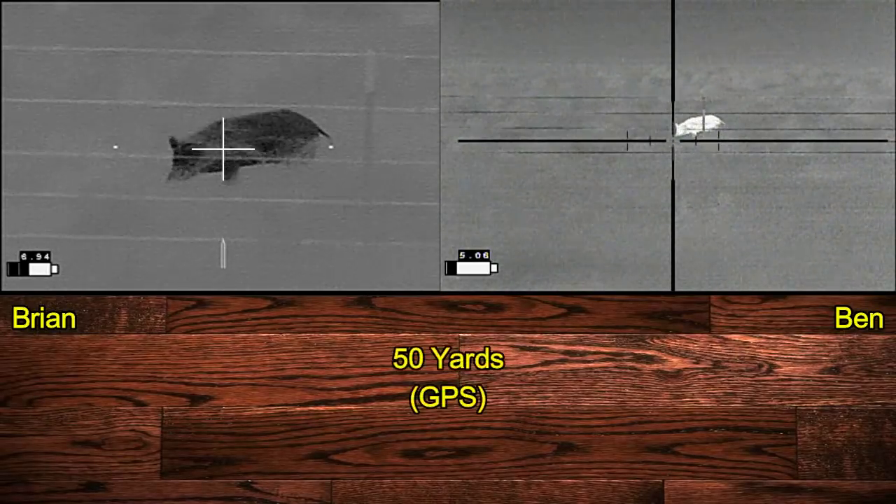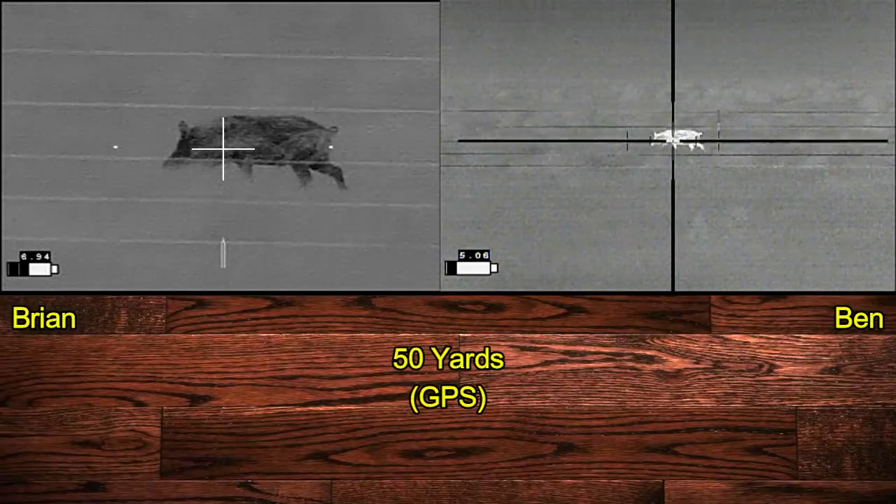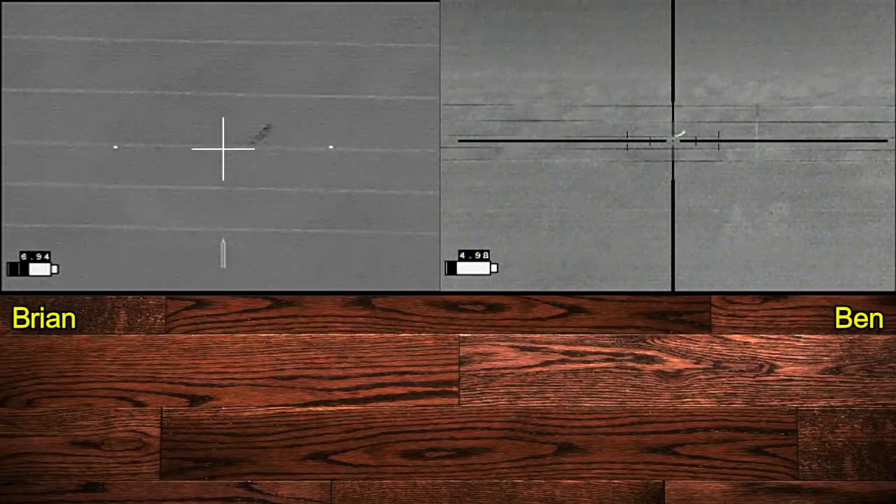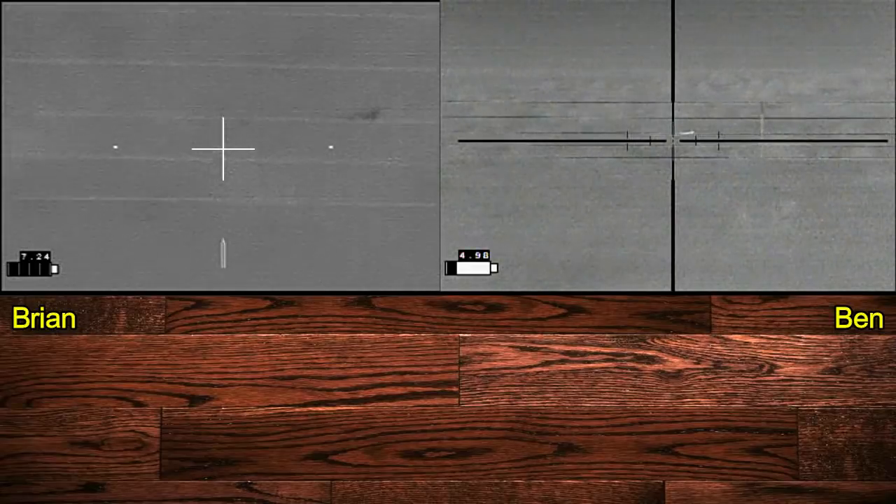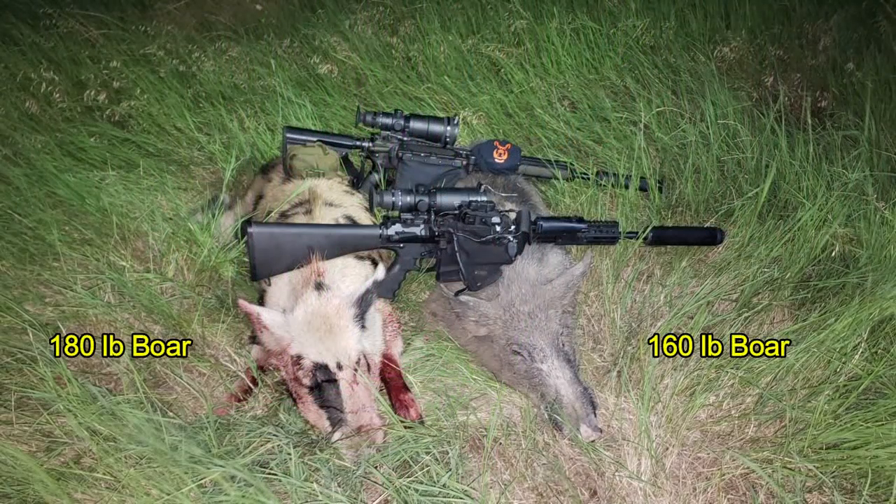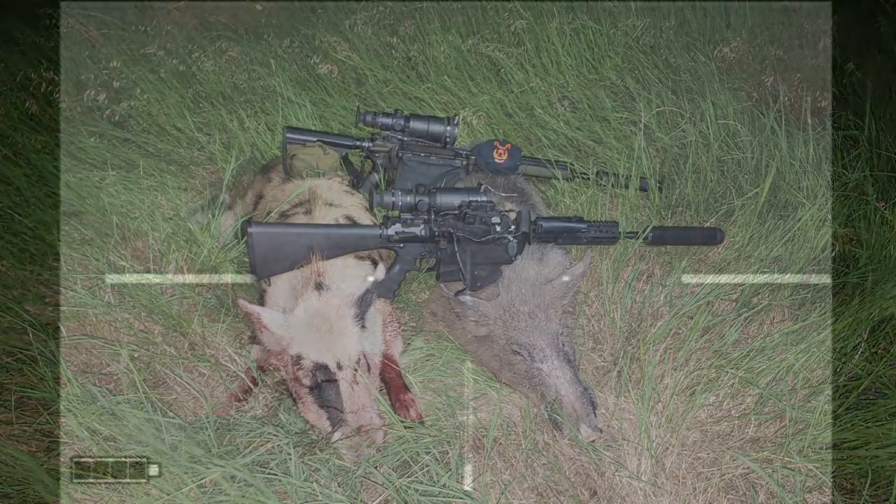You ready? Yeah. 3, 2, 1. Not a problem. And the hog goes right down. Boom. So that's where the two shots impacted on this hog, both lethal. And we came away with a 160-pound boar and a 180-pound boar. Then we returned to the truck.